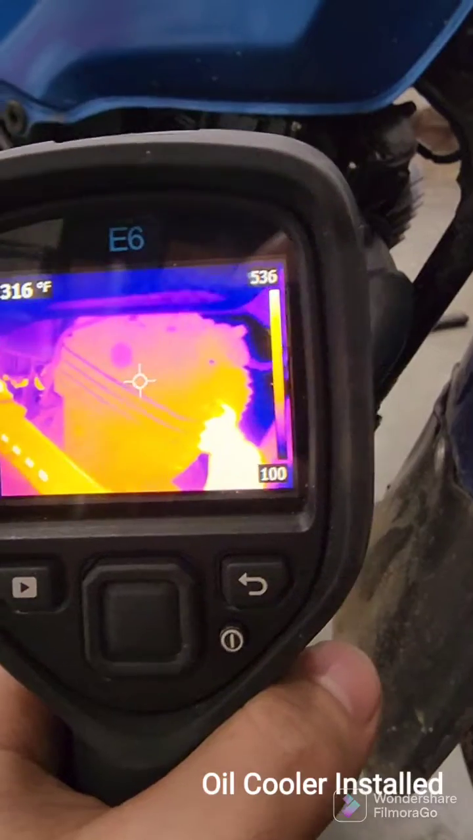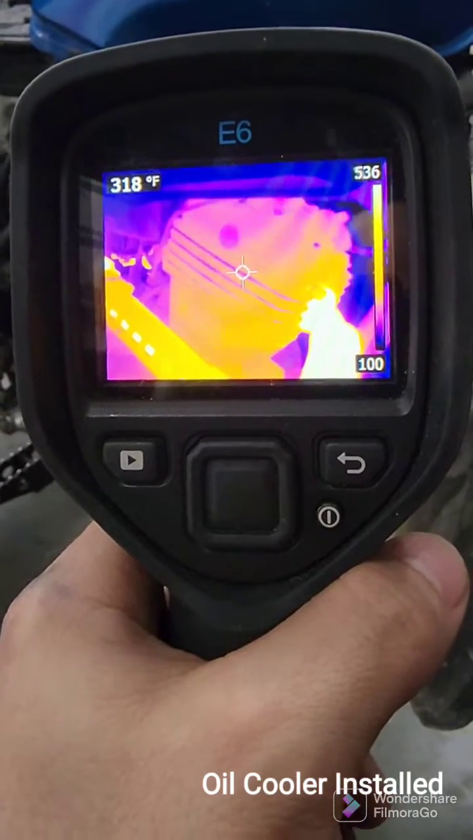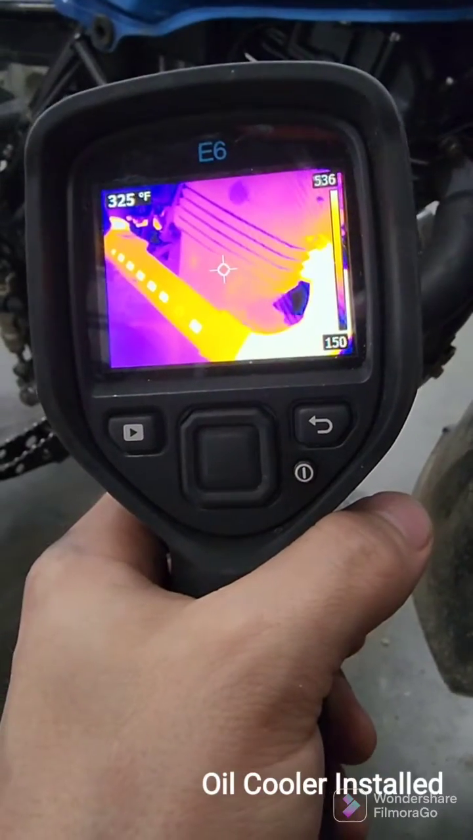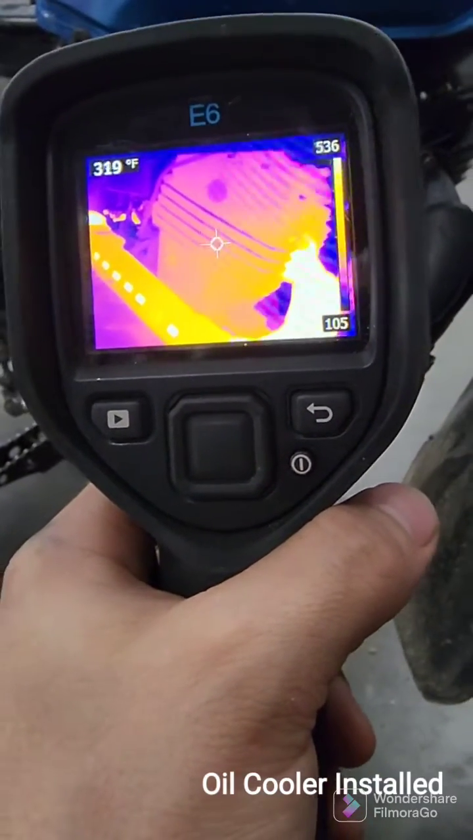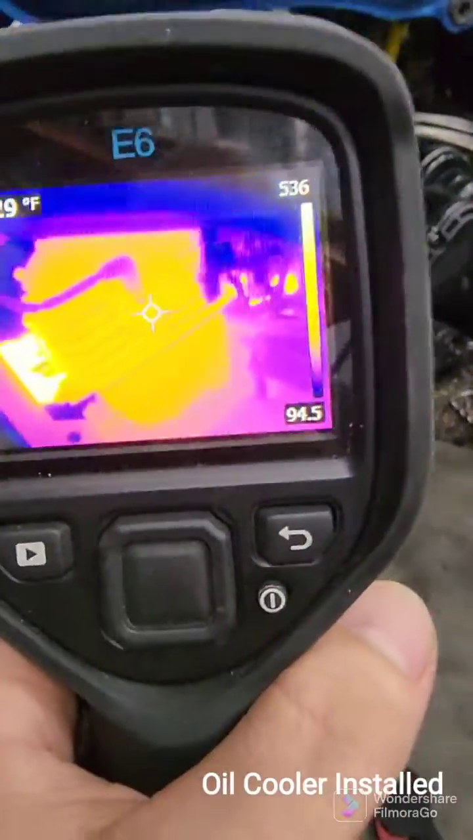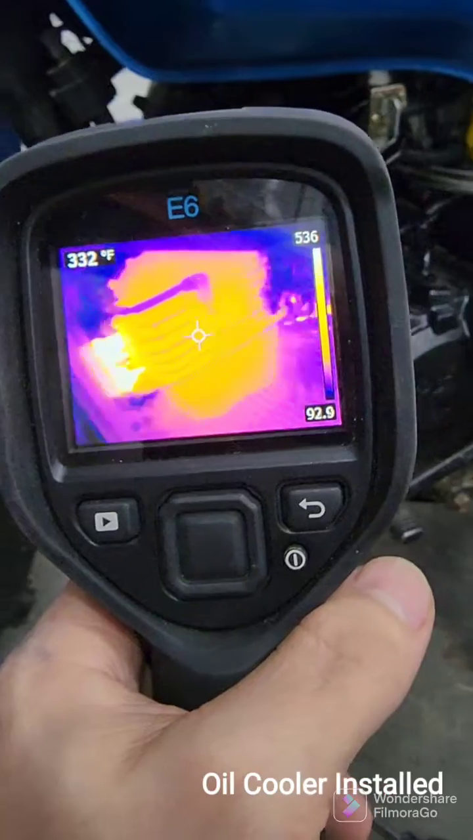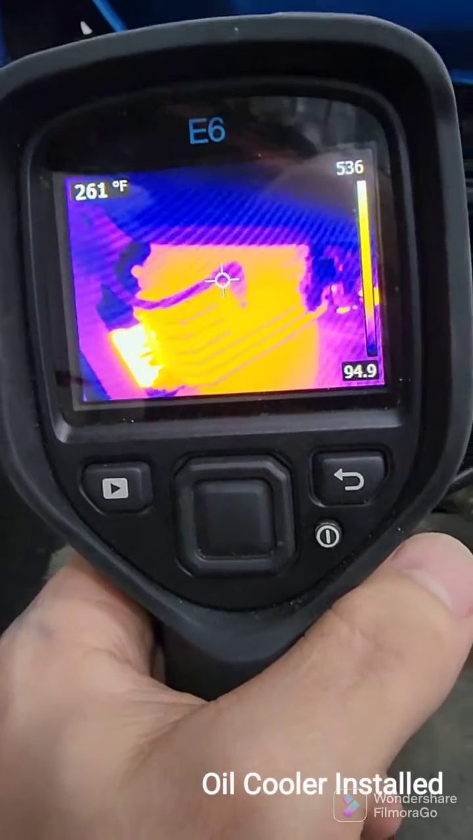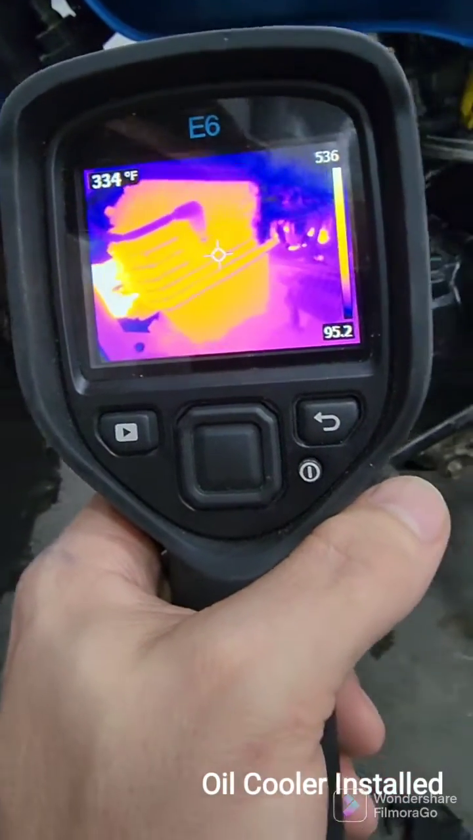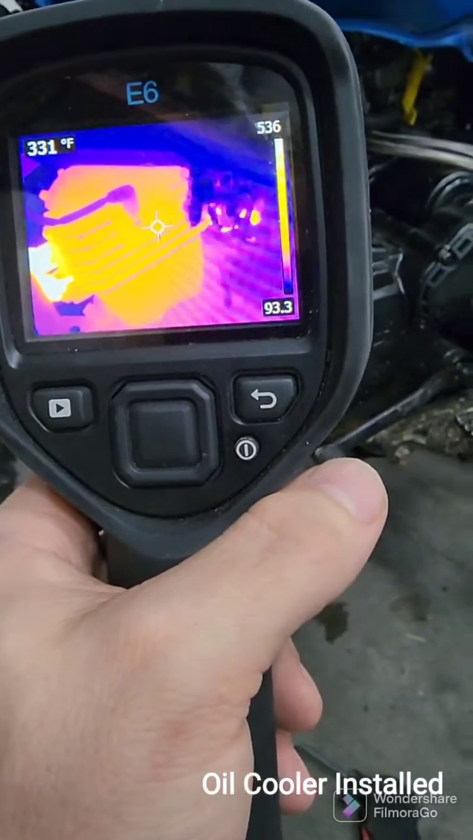Is the engine running cooler? That's up for debate. It might be a little bit. I would like to think we're gaining maybe 15 degrees. This side is 319, 325. It's hard to get an average. This side again. Gosh, everywhere I point I'm getting a slightly different reading, but it's starting to cool down, and I would have guessed it's around 380, the average. So 10-15 degrees cooler at the most.